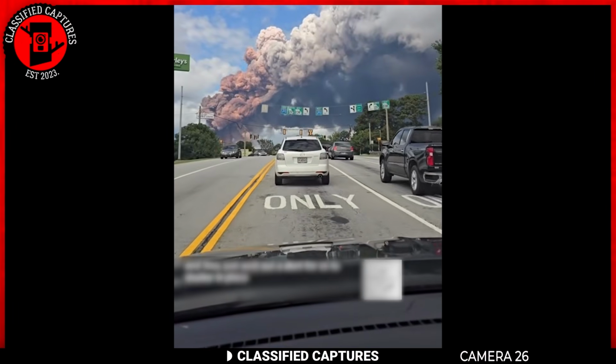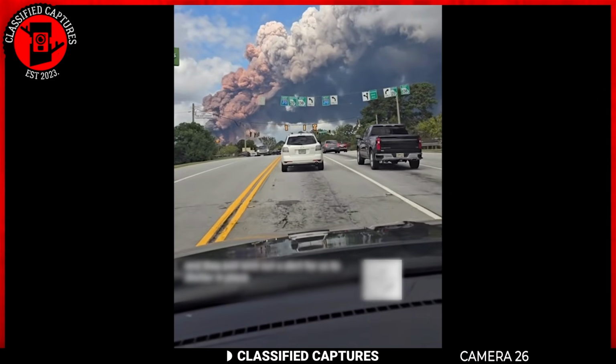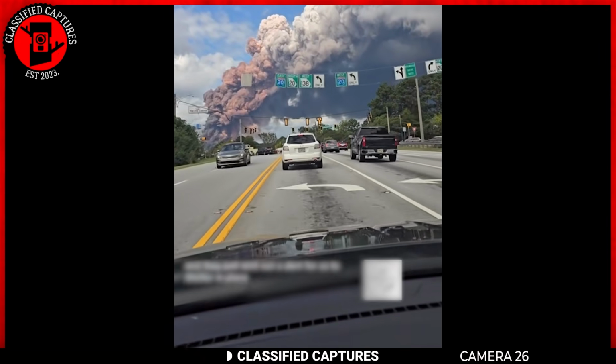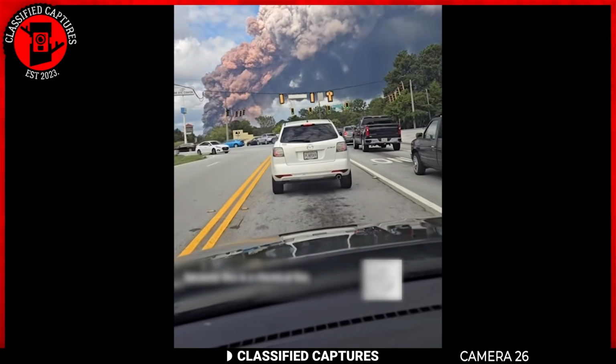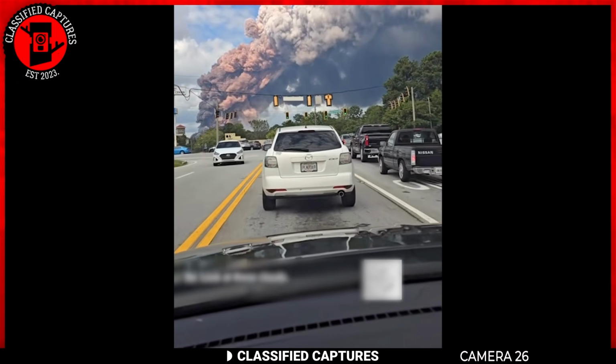Conyers, and they just sent out an alert for us to shelter in place and close all your windows because this is a chemical fire. So look at those clouds.